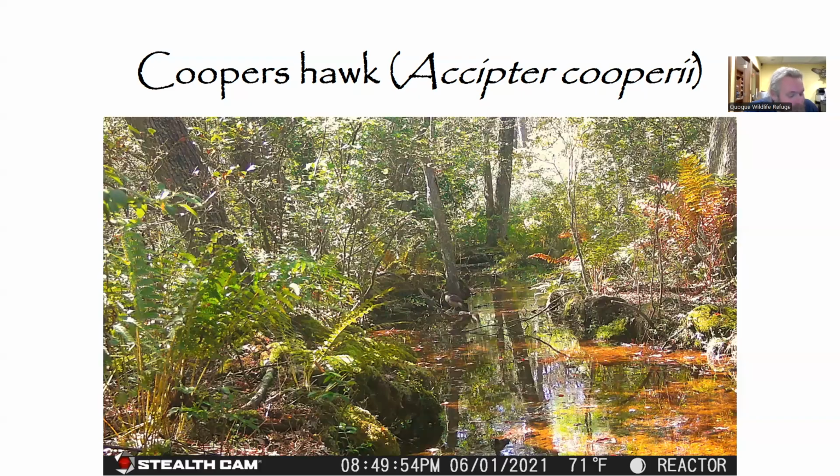And lastly, this is a species that you might have seen frequenting your bird feeders. They are intelligent, or at least intelligent enough to know that those fun little feeders in our backyards might mean a meal for them.